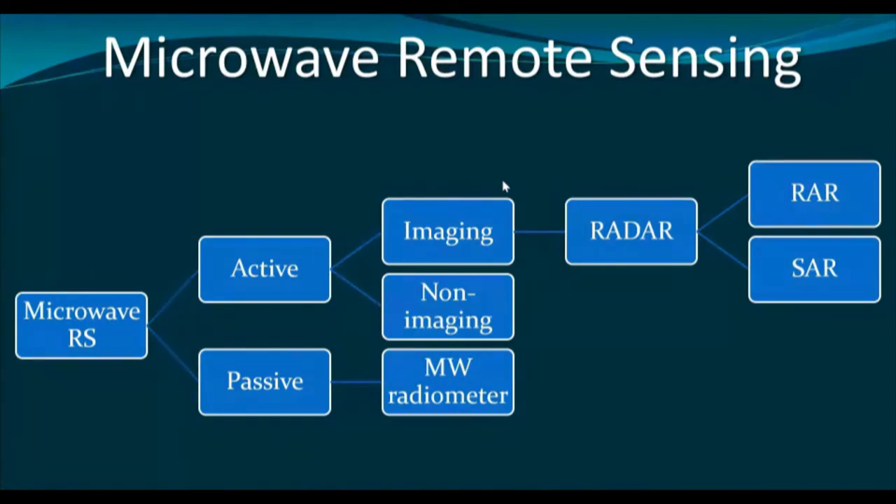However, we are not going to discuss these sensors. We are primarily concerned about the imaging sensors, and in imaging we have radar, radio detection and ranging. The radar may be classified further as real aperture radar and synthetic aperture radar. Synthetic aperture radar also has several subdivisions, but right now we are not going to discuss that classification. Rather, we shall focus on this tomorrow, in the day 2 class.